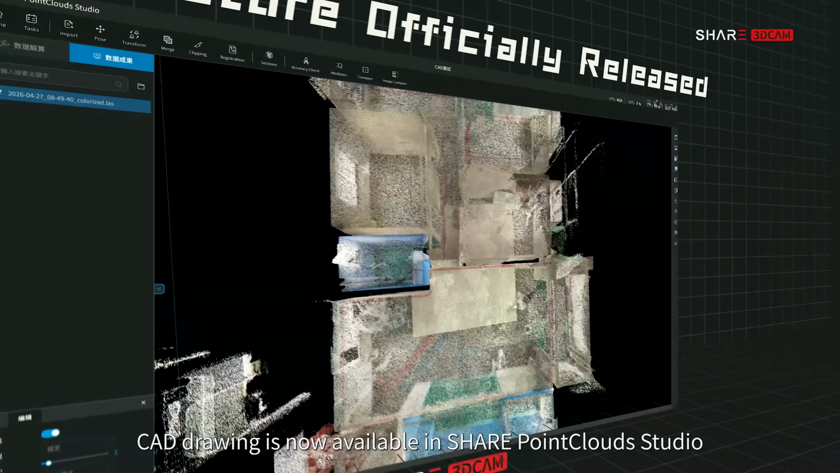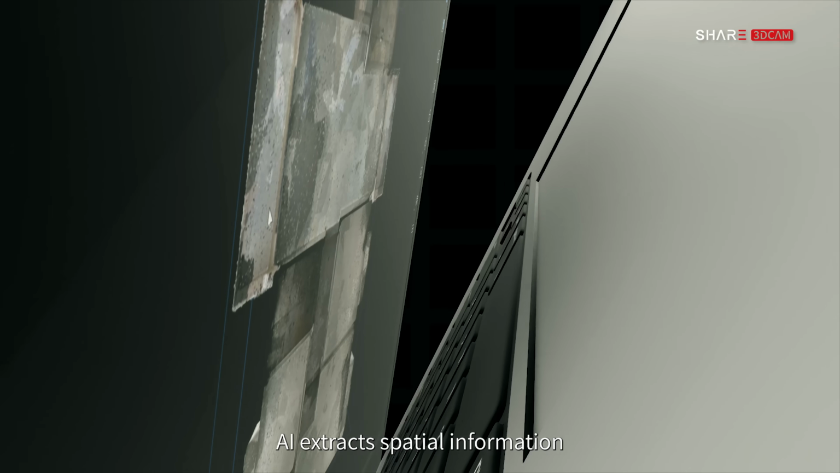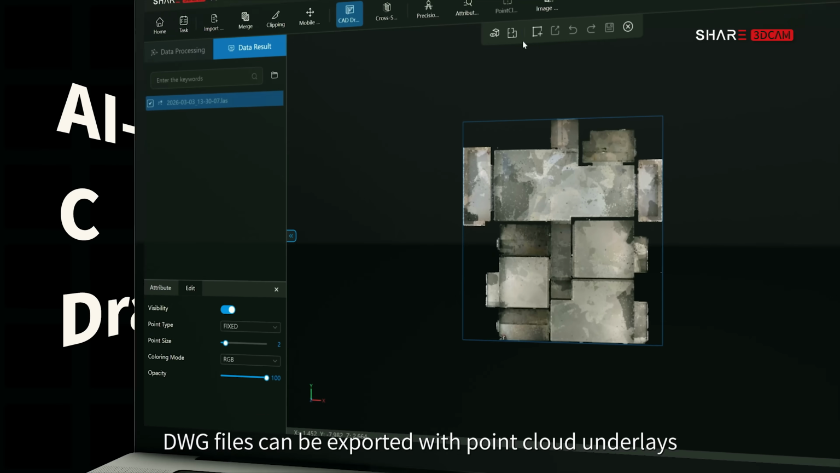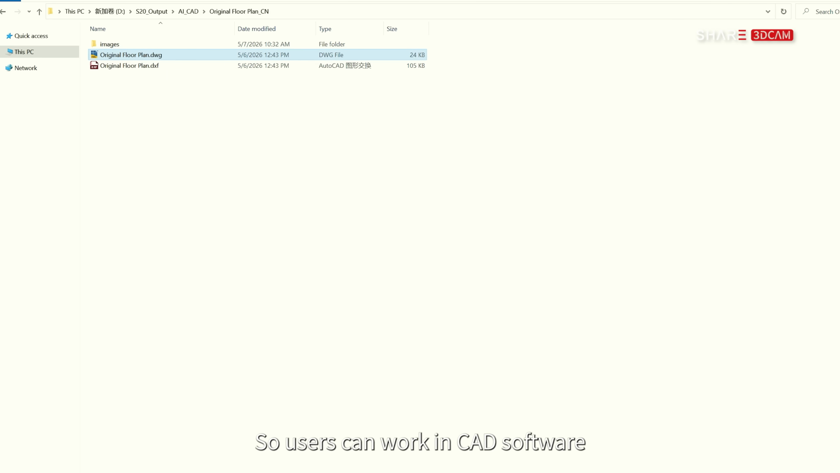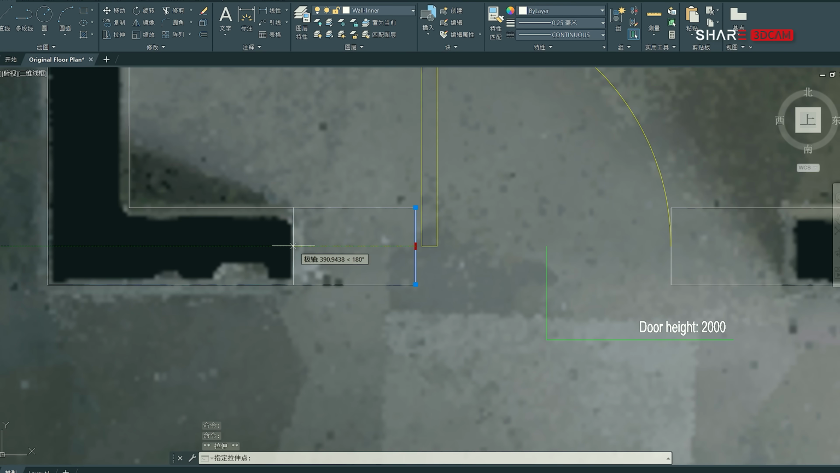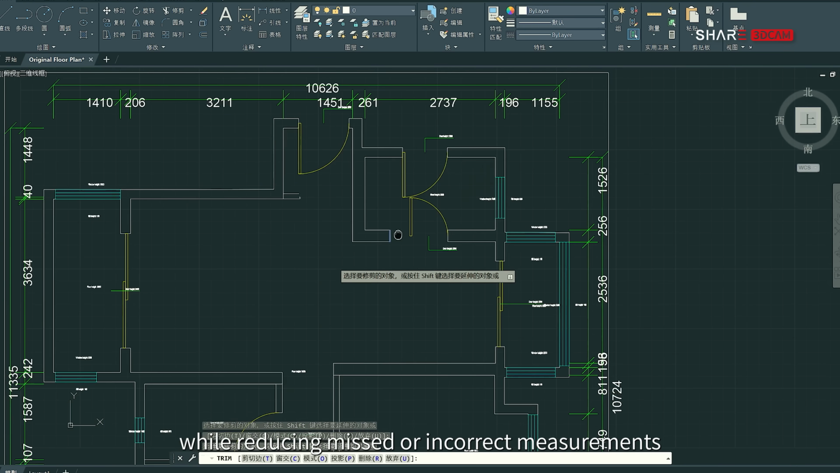CAD drawing is now available in PointClouds Studio. AI extracts spatial information and generates draft CAD plans and sections. The DWG files can be exported with PointCloud underlays, so users can work in CAD software and edit against the real-site data. And it connects seamlessly with existing workflows and greatly improves measurement and drafting efficiency while reducing missed or